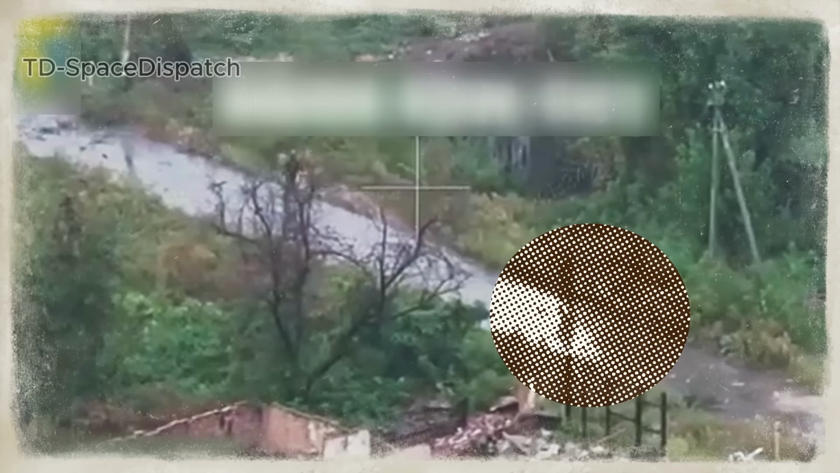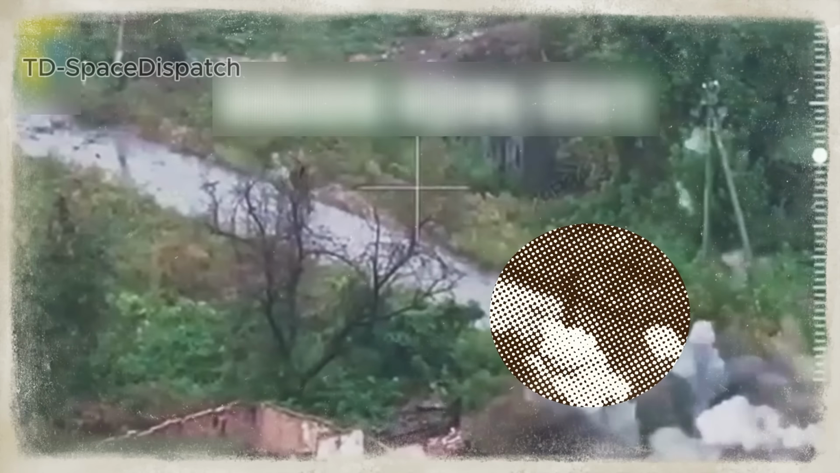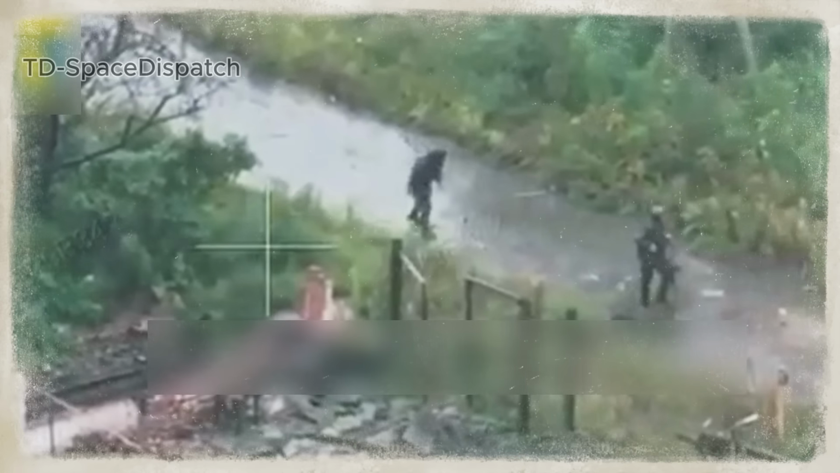2 Russian soldiers were moving near the ruins. Suddenly, a Ukrainian FPV drone dropped low and blocked their path. One was injured. He crawled to the roadside. The other helped him toward a nearby house. While applying a bandage, another drone struck again. This time there was no movement. FPV drones exploit moments of pause, not just movement.